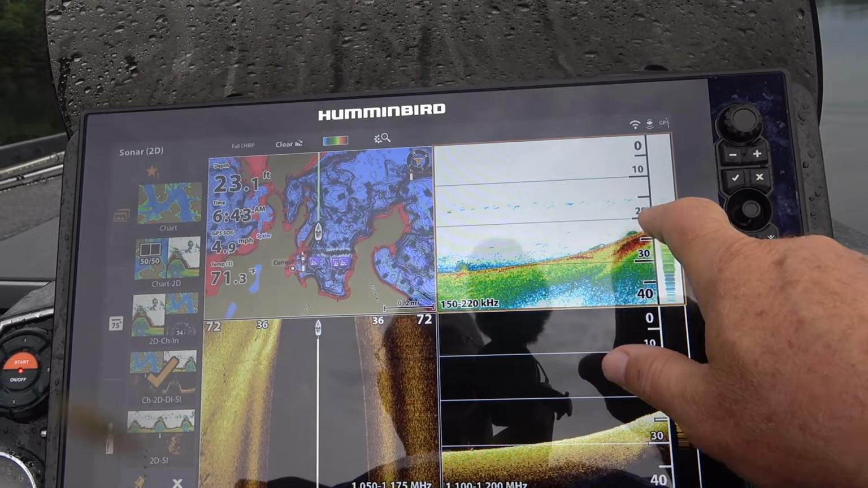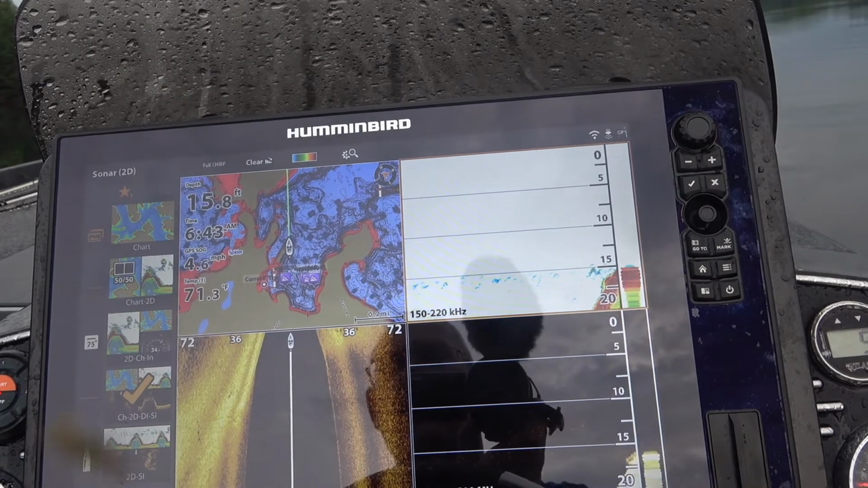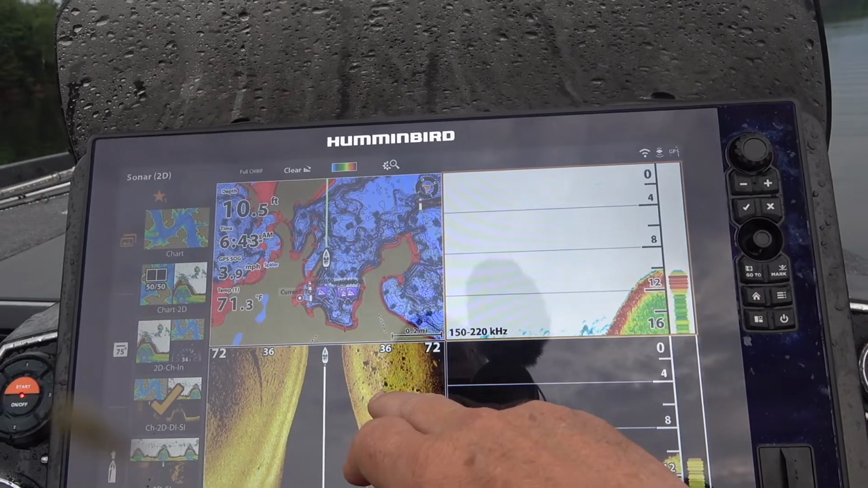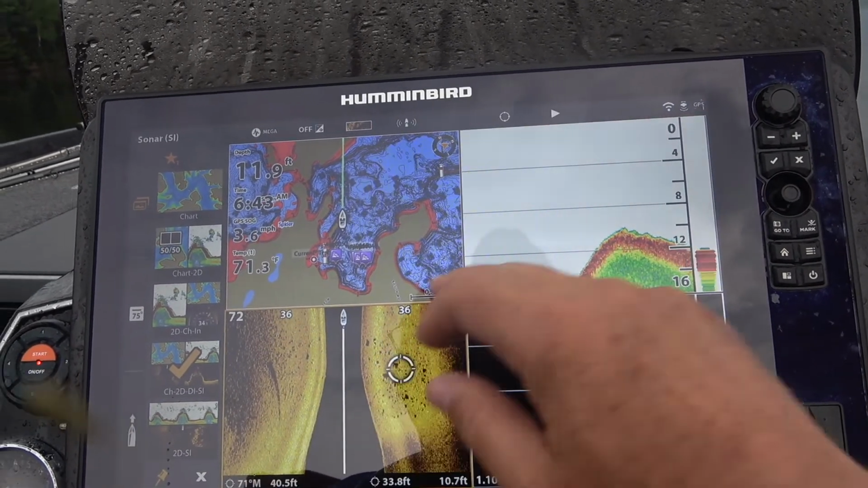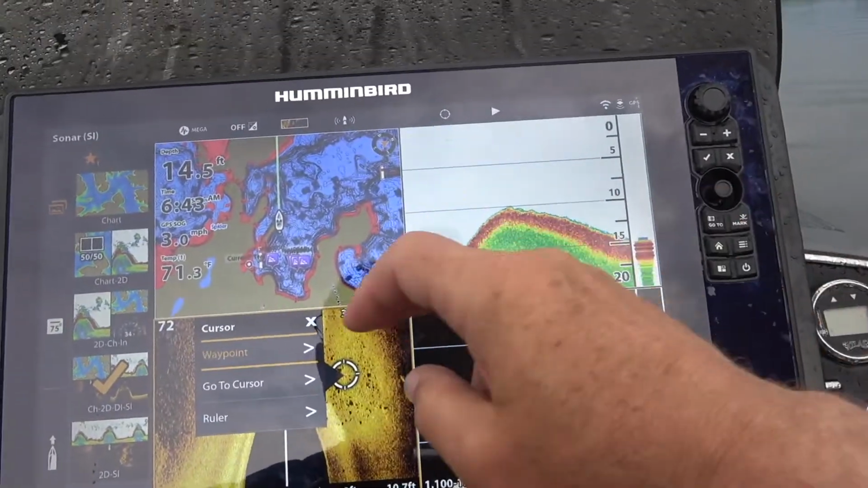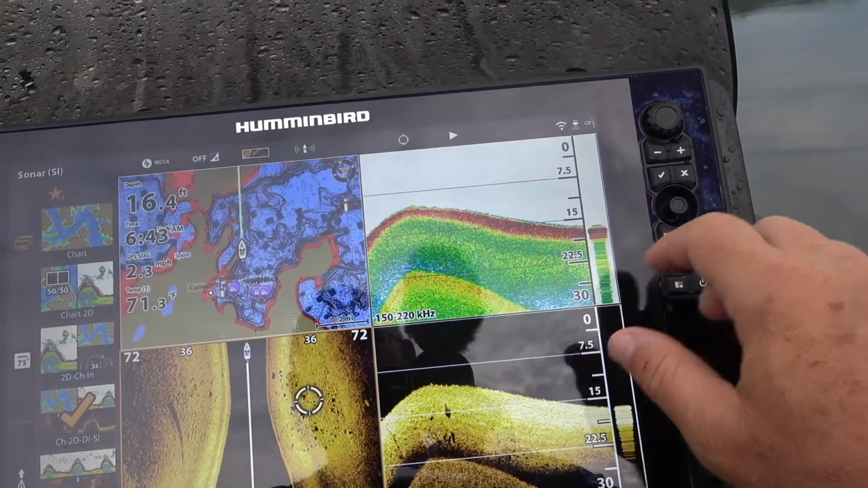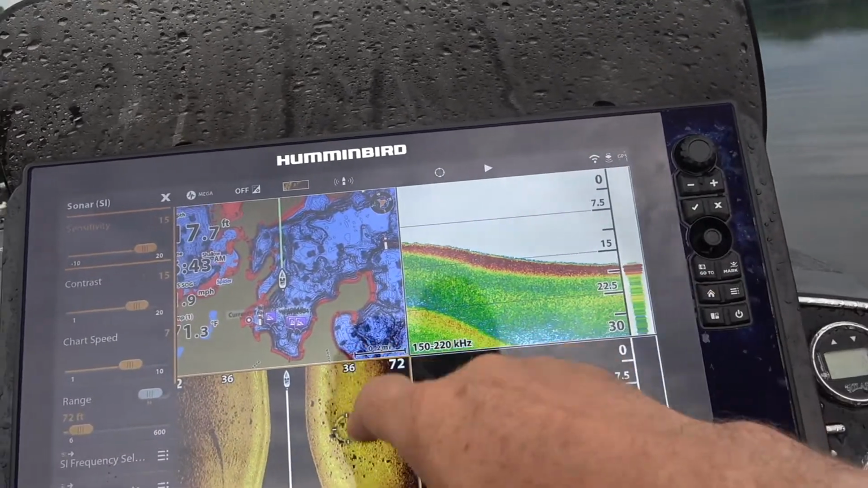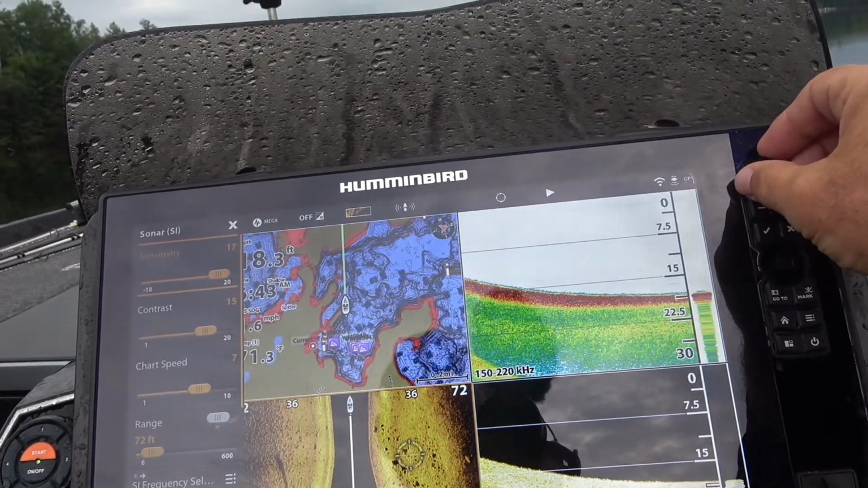So here we can see we're coming up on this point. It's coming up pretty quick. And these are rocks, so I'm going to freeze this right here. Okay, and I'll turn off the engine. Alright, I'm not going to put a waypoint on there, but I froze the screen. So now I go to my menu, and I can adjust the sensitivity and the contrast and fine-tune this. Now this is looking like I've got it fine-tuned pretty good already, but I'll just go through that process again.